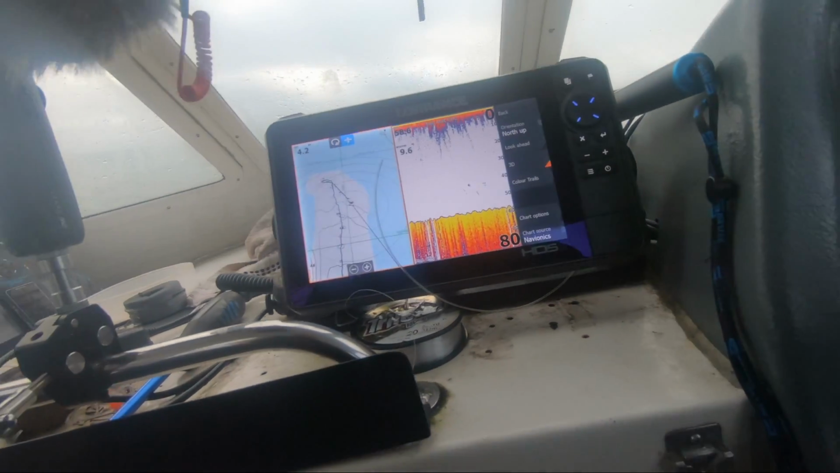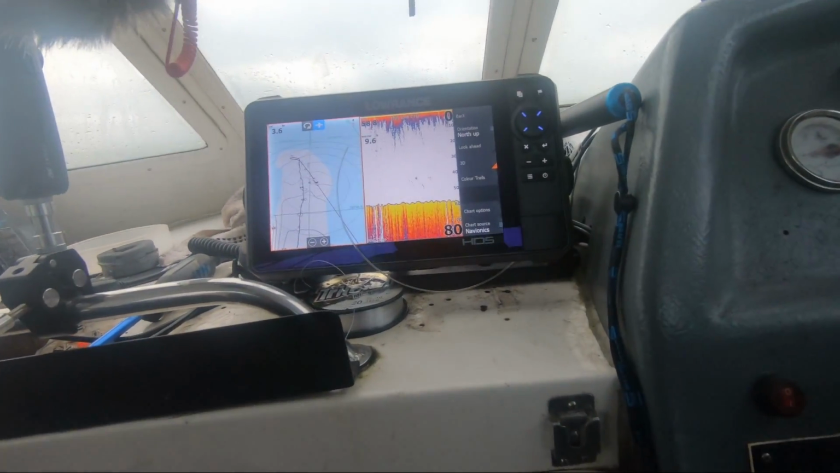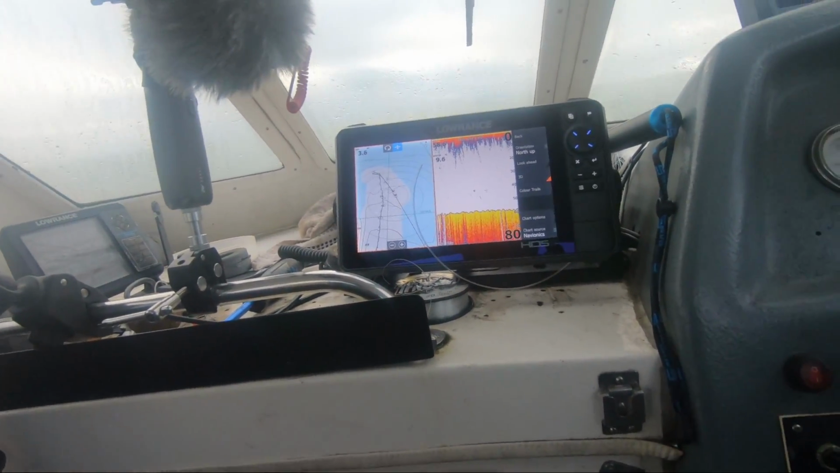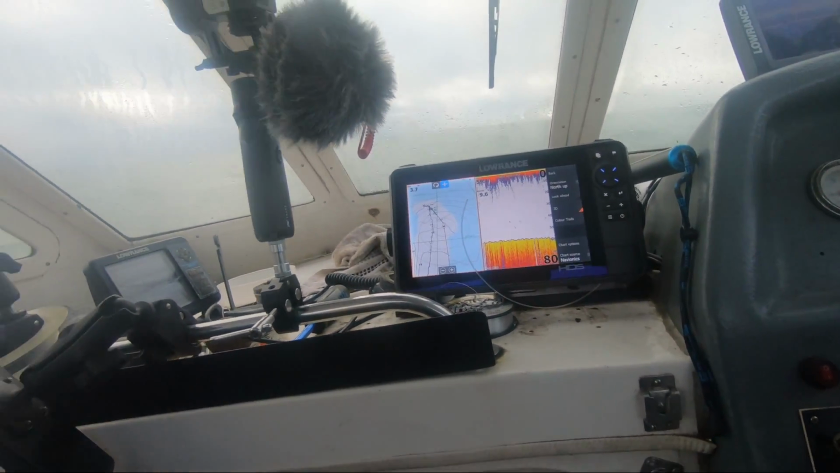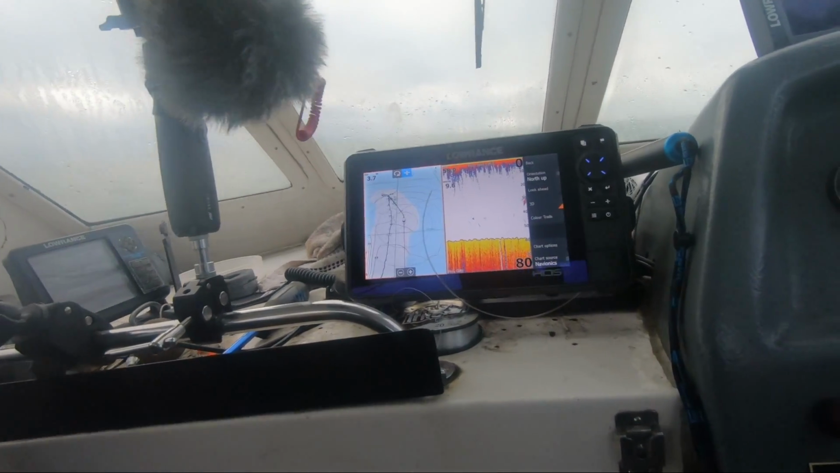So the wind is blowing us one way, the tide is running us the other way, and we've sort of squeezed out between the two in a very strange direction. So we're having to steam south to get back to the wreck, when in fact we should be drifting east to west at the moment. So it's going to be a bit odd drifting.